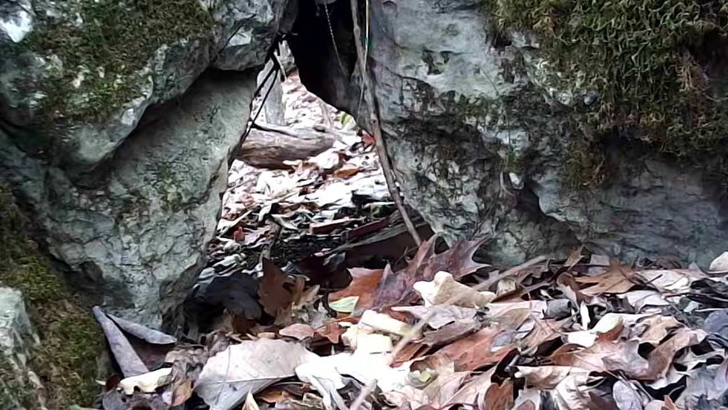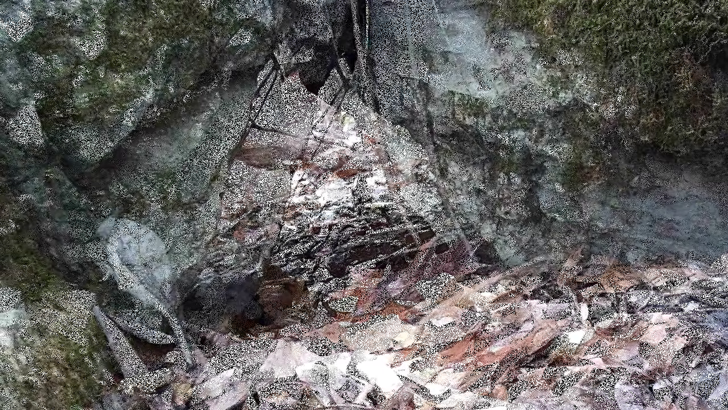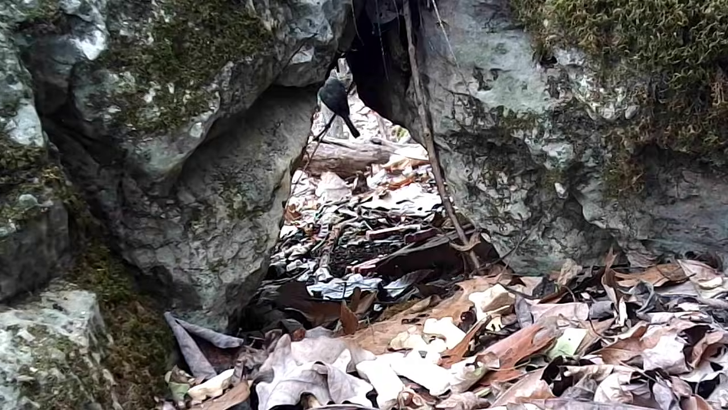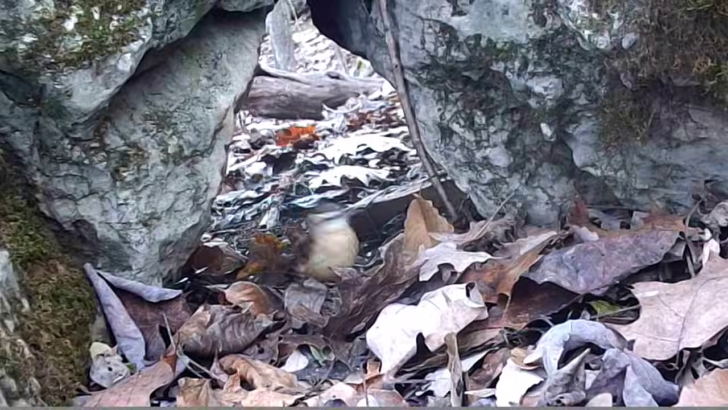Now behind the rock I throwed some here, but I know who's going to get them dog biscuits. Them darn coons. A little titmouse, getting him some of it. And the little wren.